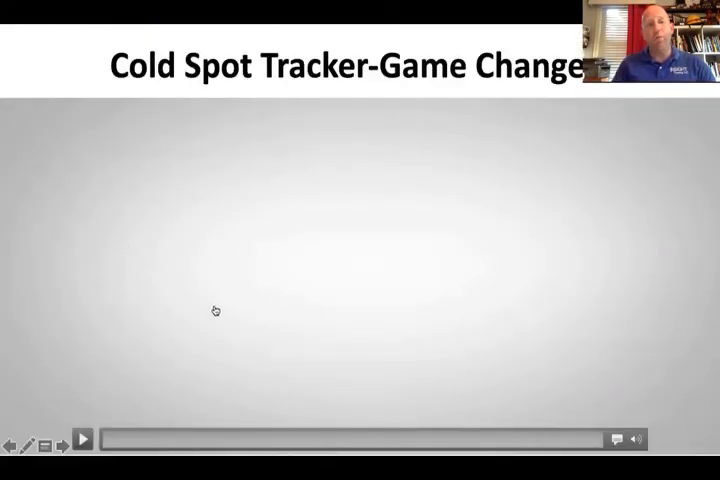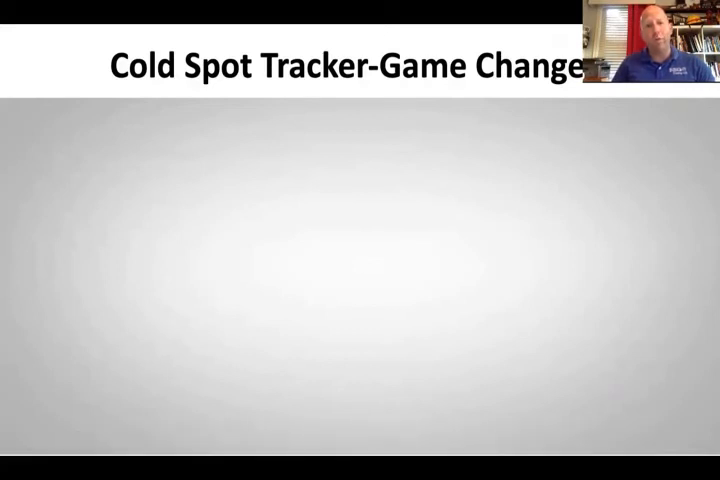One really cool feature about this camera, though, those of you who have it, and a lot of people don't use it, that's why I wanted to show you this, is called the cold spot tracker. How many of you were trained to look for a victim in cold smoke? Because all my department did for years, we do search training and we use fake smoke. What's the problem with training in fake smoke? Somebody want to help me out? What's the problem with training in fake smoke to search for a victim?